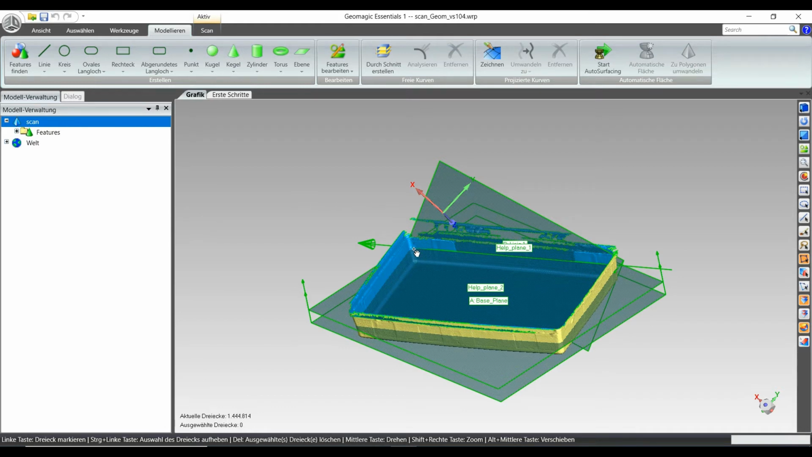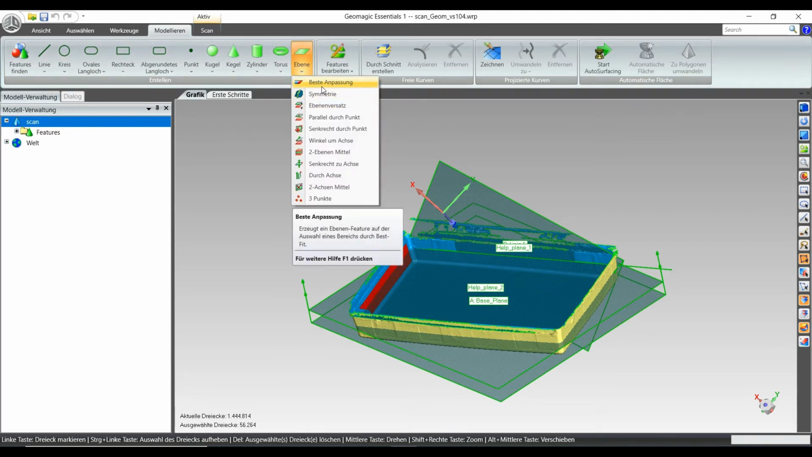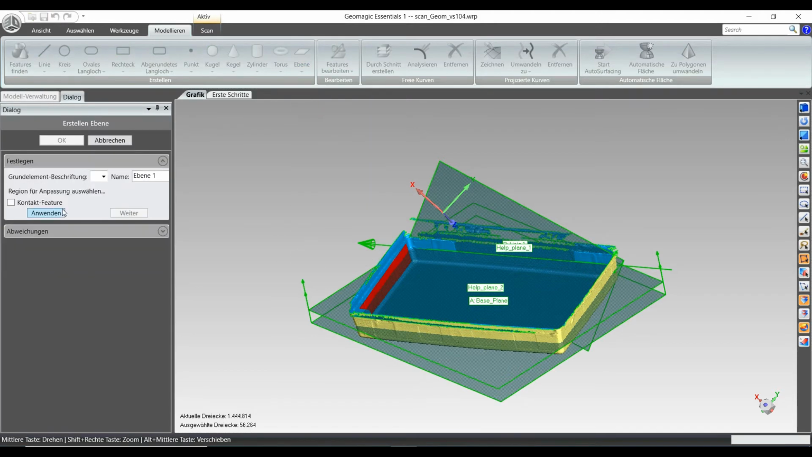I'm just opting for the corner point here, so what I'm going to do right now is create another plane to do it, so it's like last time, not so different. Plane, best fit, it's help plane 3.